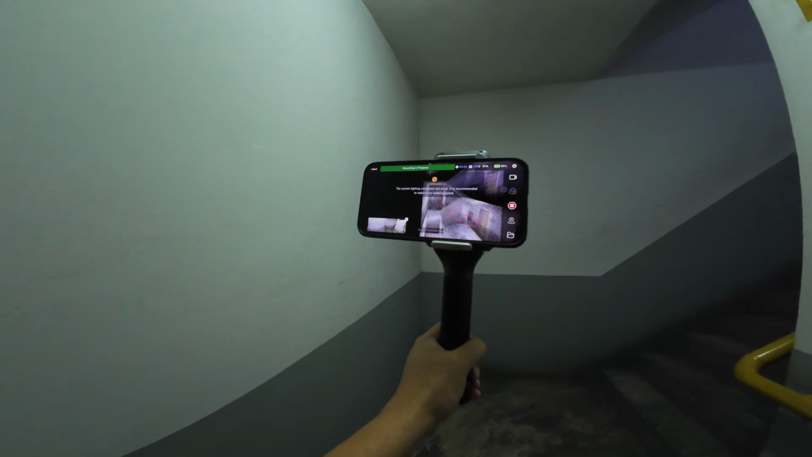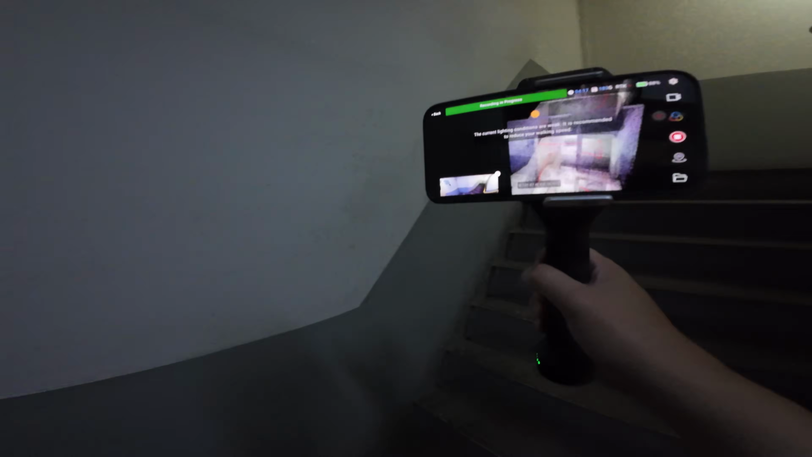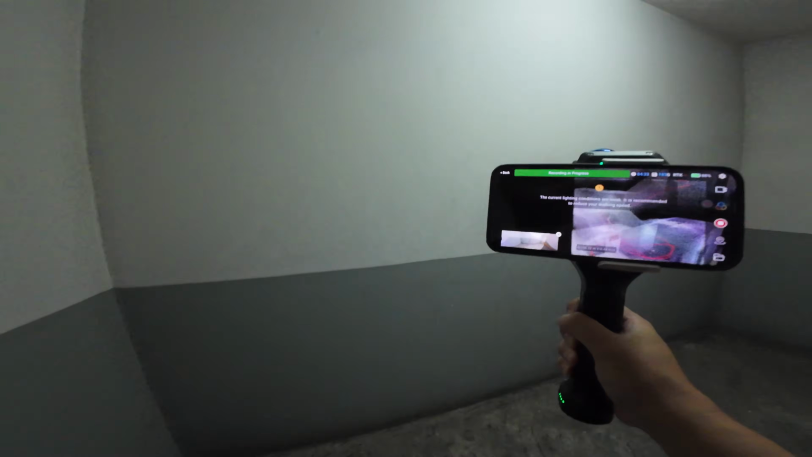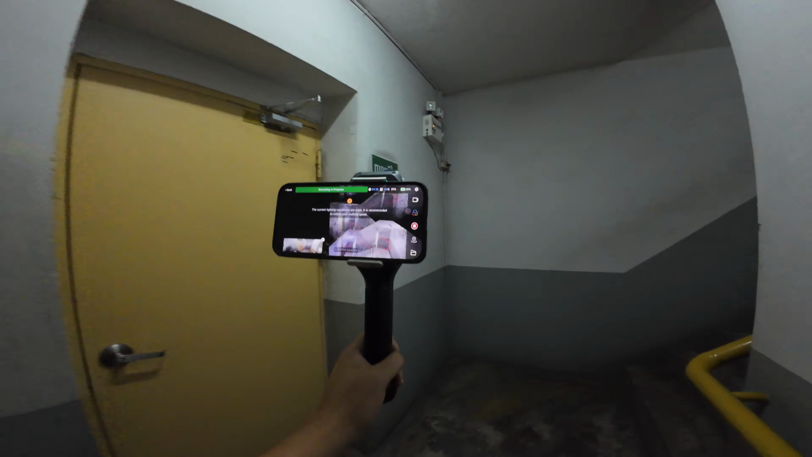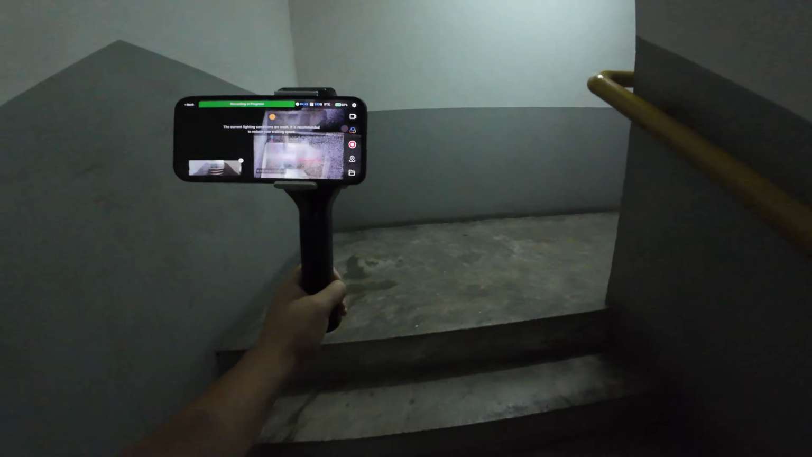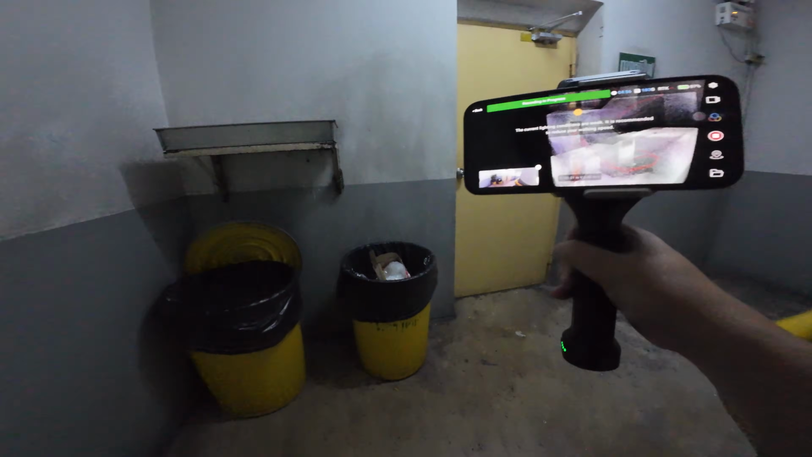In my client projects, I have scanned buildings up to 5 floors tall. The main limitation is time, so I usually keep each session under 20 minutes. If the scan takes longer than that, I will just split it into 2 sessions.